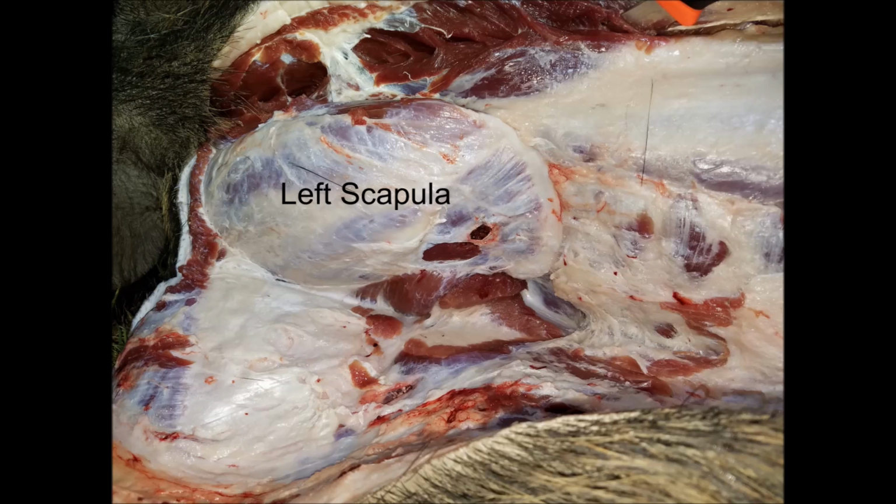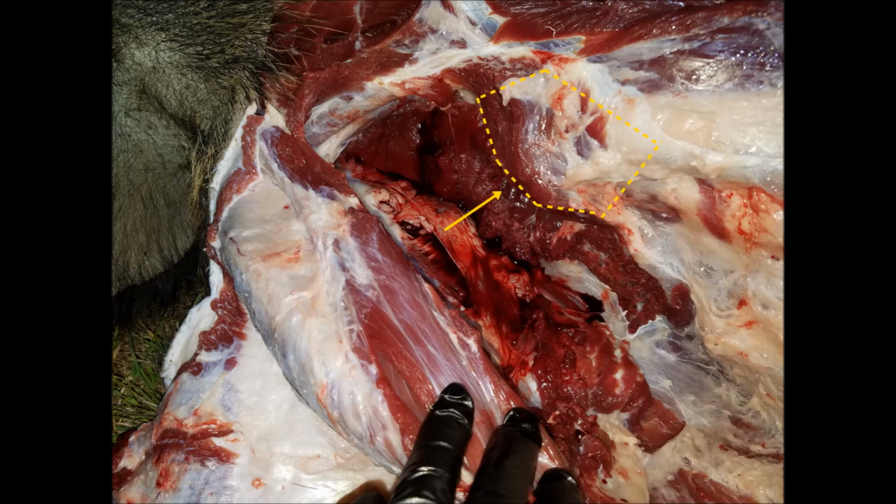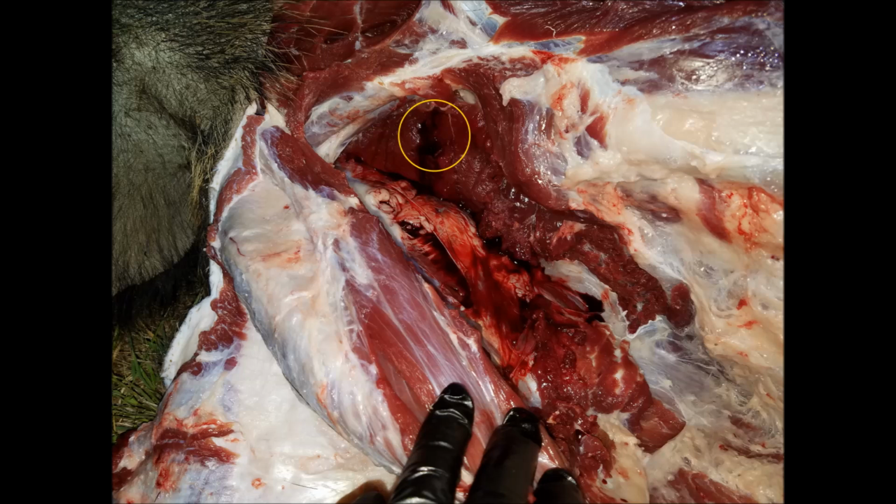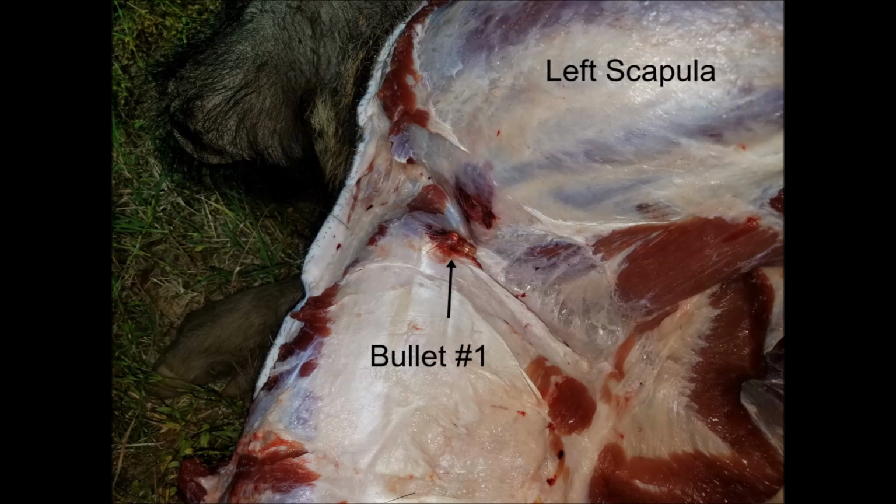When I went to take a look at the wounds, I opened up the left side first and found this wound right here, which is actually the second shot, and there's the place where it entered the skin. As I peeled back the shoulder blade, that round would have passed beneath the back strap, so when I lifted that up, here's the damage caused by that round as it went through the ribs to the other side. Now the first bullet came through just forward of there, as you can see in that circle, and it was actually stopped beneath the shield, between the shield and the scapula on the left side.